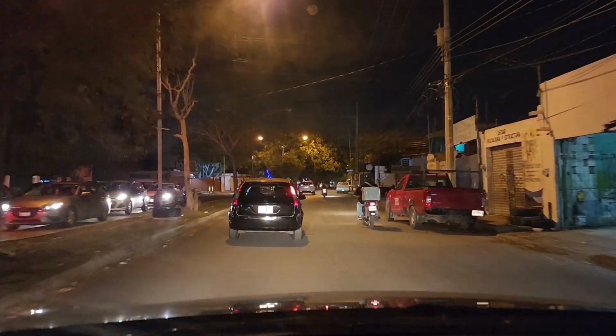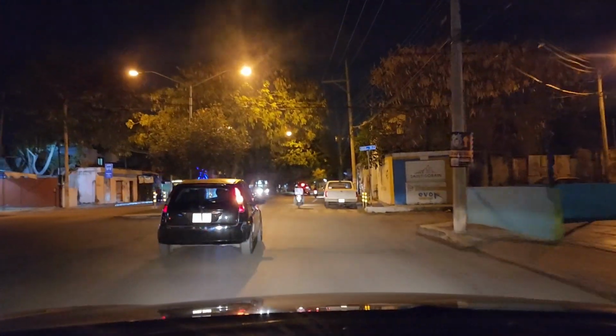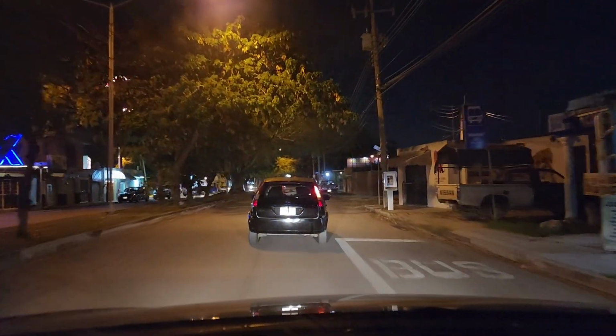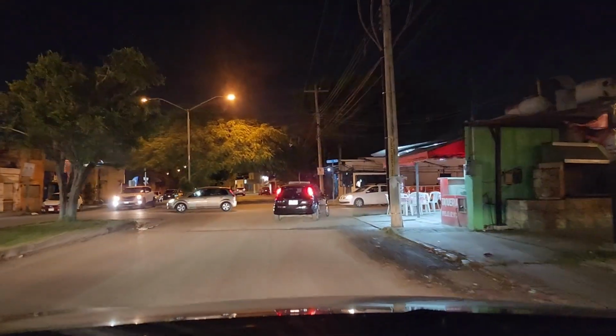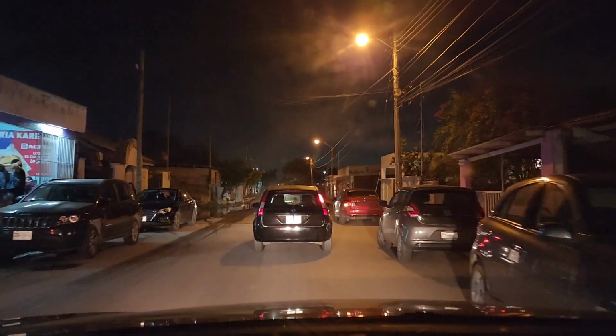This small car in front of me is afraid to drive. You see, they don't have all of their headlights or rear lights on, and it's been driving like 10 miles an hour. And when you drive at night, you also have to pay attention to these topes, the little bumps in the road. Oh, the brake light works. Okay.